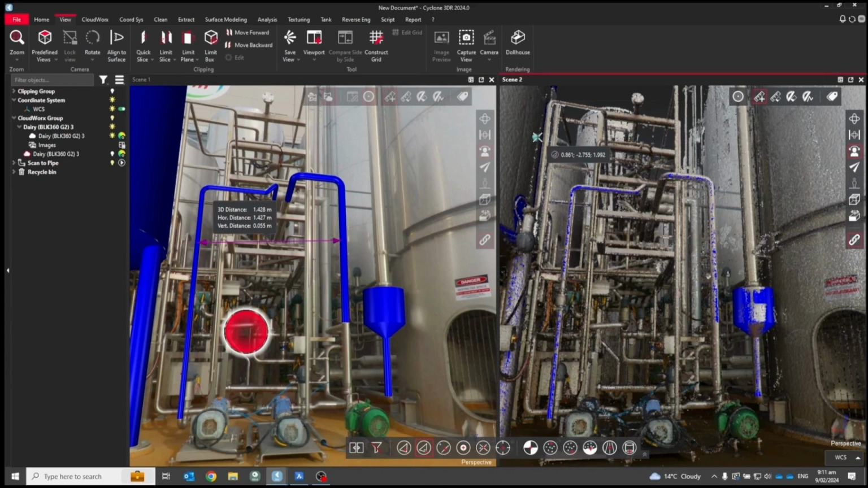The other good example of when this might be useful is with BLK2GO data, which is a little bit thinner and noisier and a bit more challenging to extract 3D data from. Using the imagery from the device, the panoramic images captured by the SLAM scanner, can really help when you're picking 3D line work, for example.